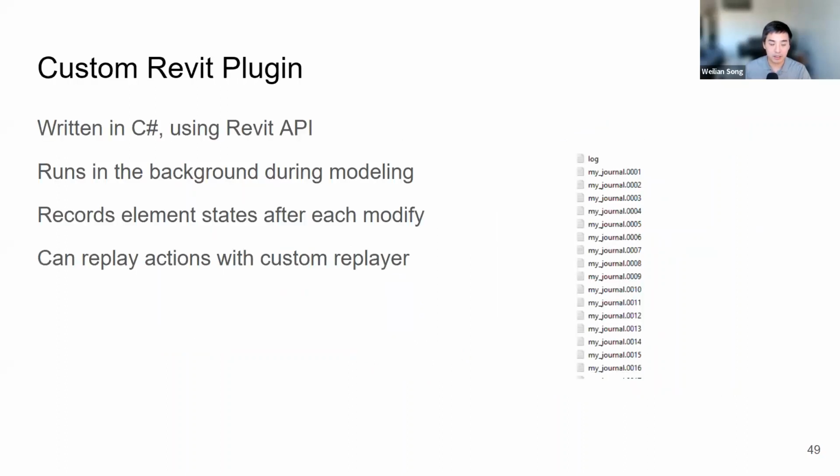Since it is a Revit plugin, it's written in C# and it fully utilizes the Revit API. As mentioned, it runs in the background during modeling, and it hooks itself up with a few Revit event listeners to record element states after each modify. And then if you take the element states and find the difference between them, you can figure out what the architect actually did.